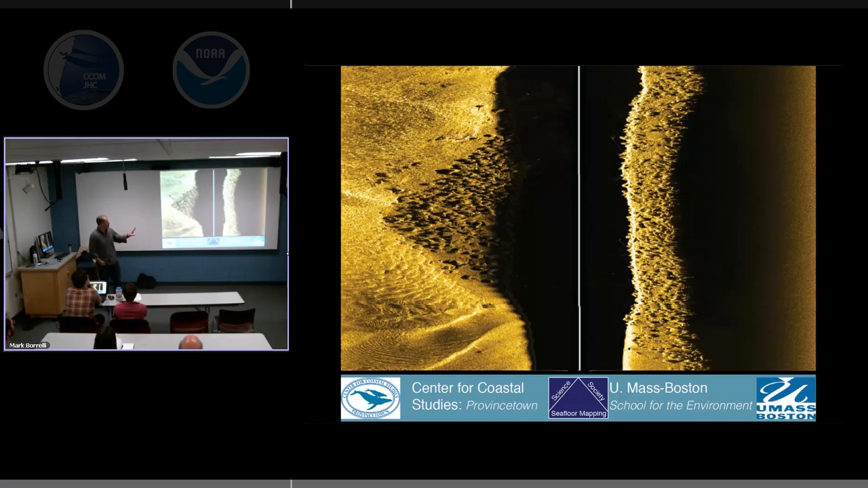And this is part of a larger project that we're doing for the National Park Service to do some benthic habitat maps in the area. But there's so many uses for these data, especially when you overlap the imagery with the bathymetry. It becomes really, really powerful in terms of resource management, benthic habitat maps, and just all kinds of different applications.